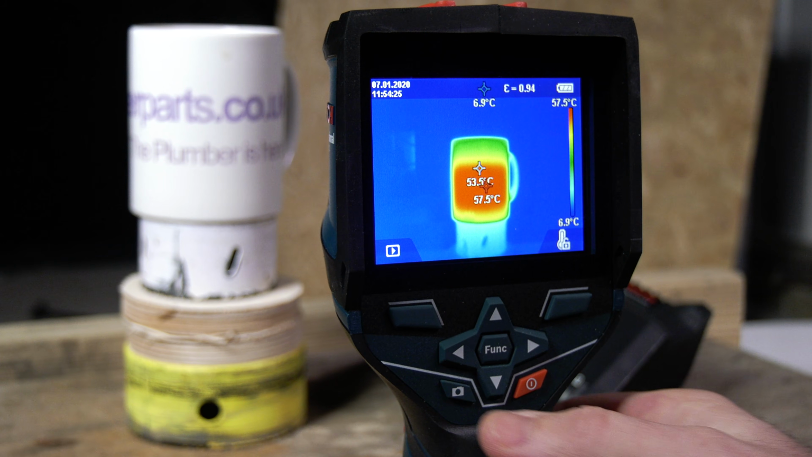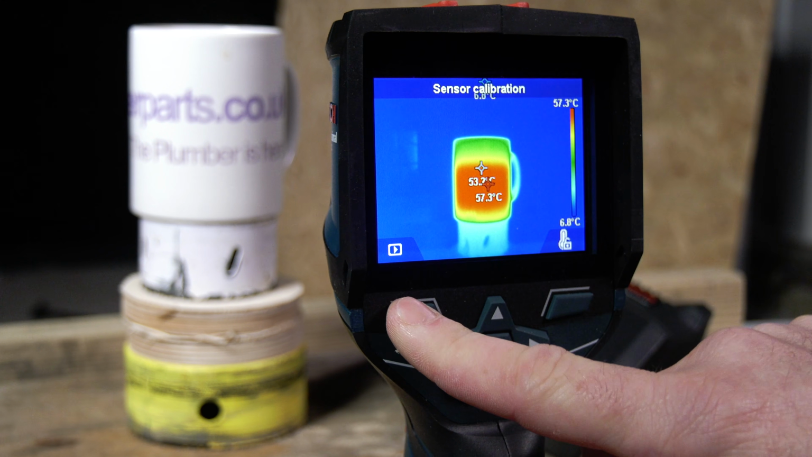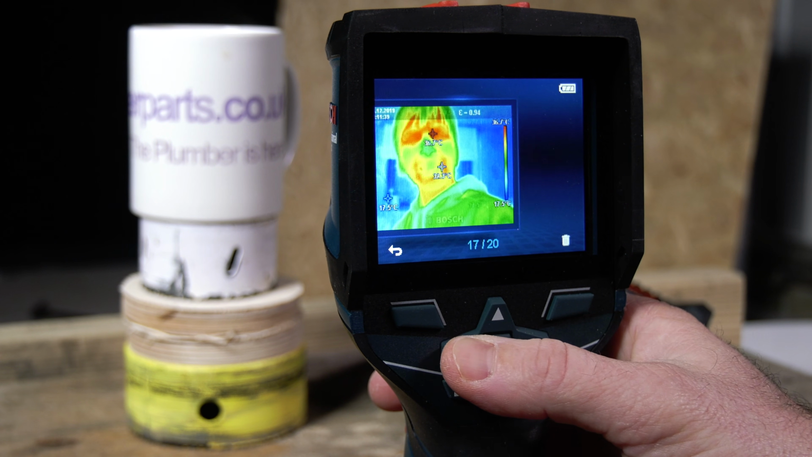By selecting the camera button, we can then save the image on the Bosch thermal camera, ready for us to download using the Bosch Measuring Master app at the end of the job. And as you can see here, I'm scrolling through some of the pictures that I've taken on the job that we're going to be seeing in a minute.